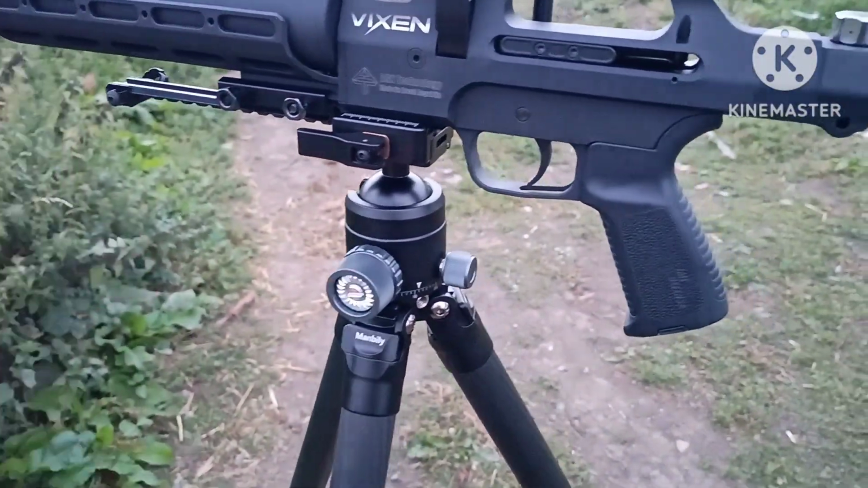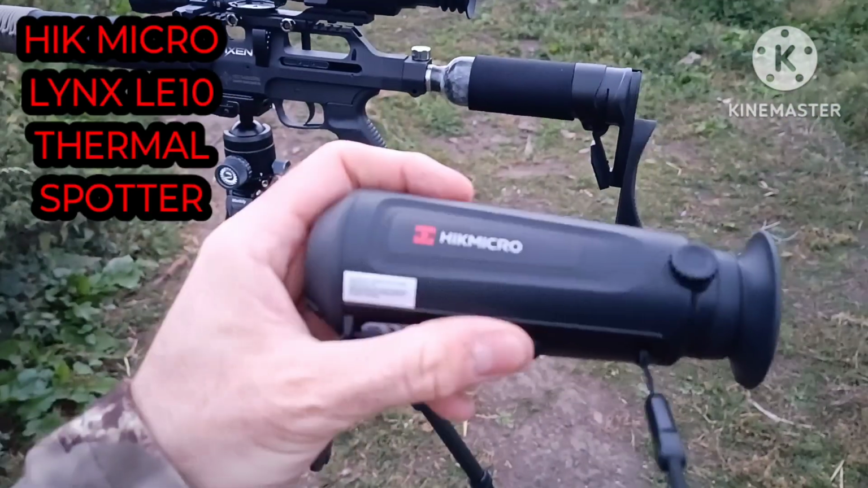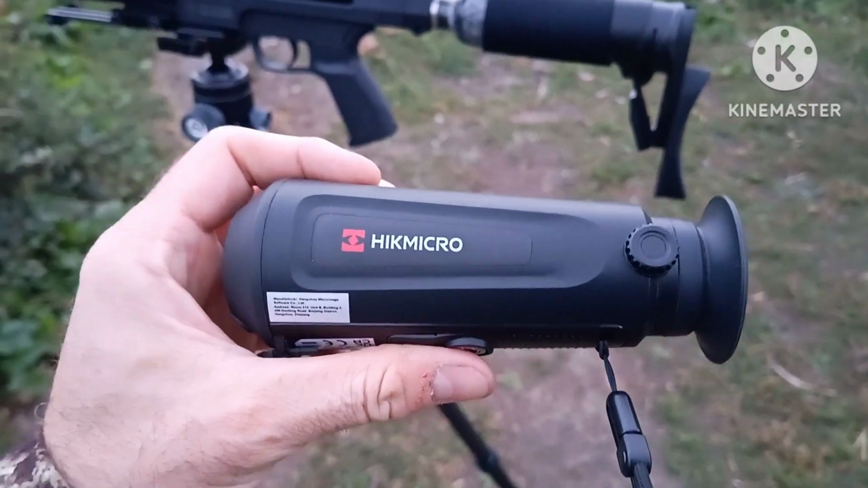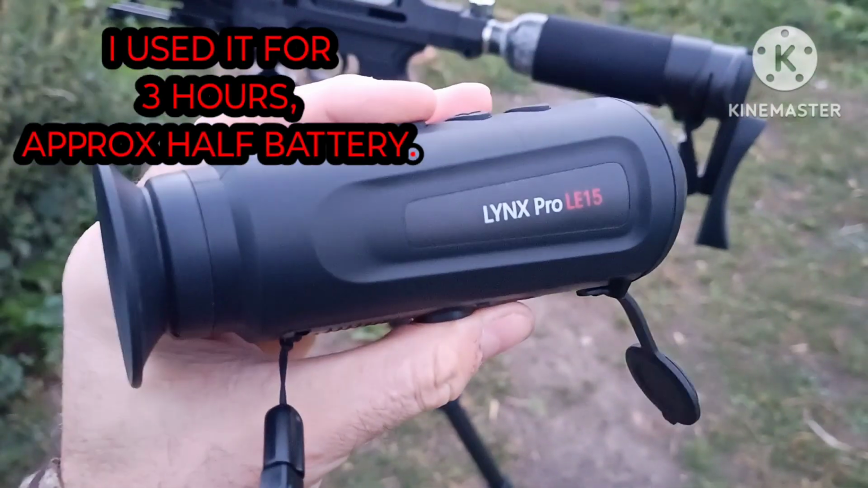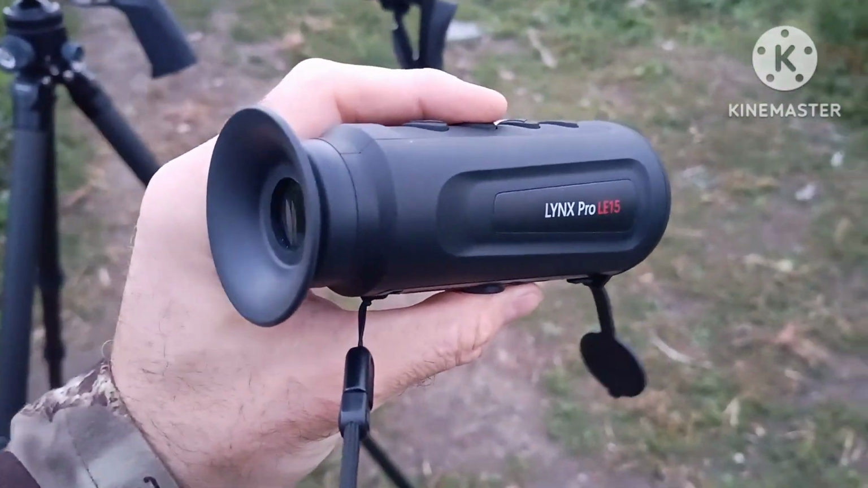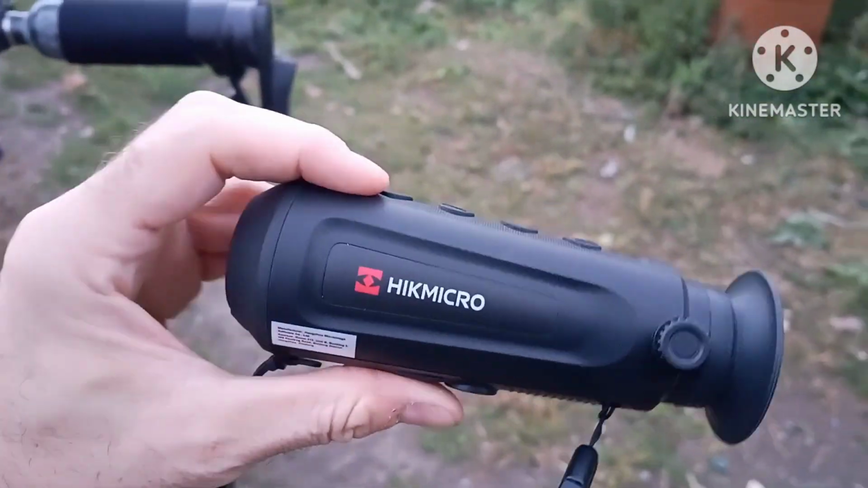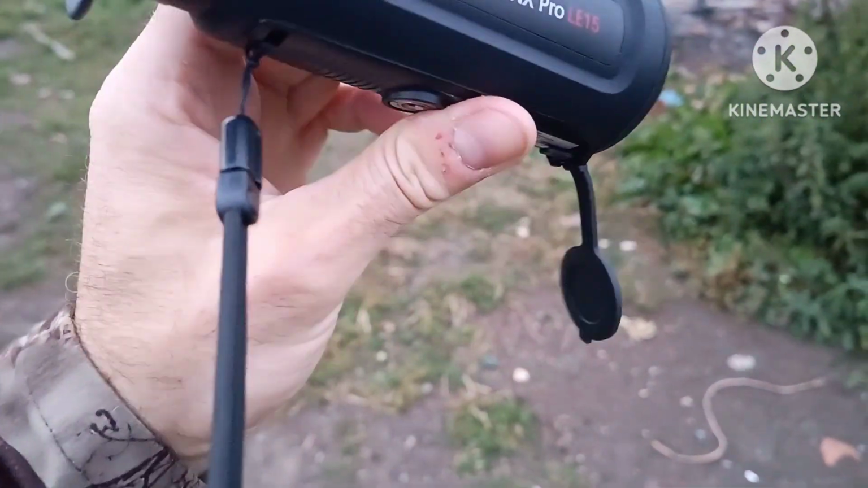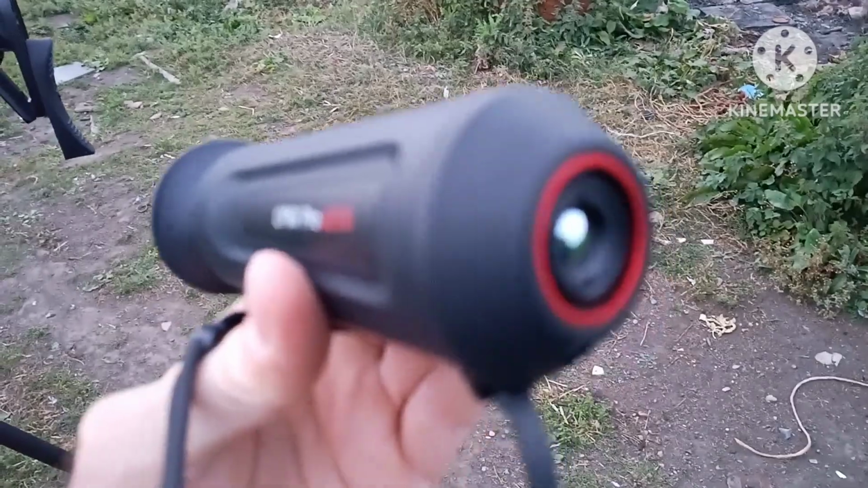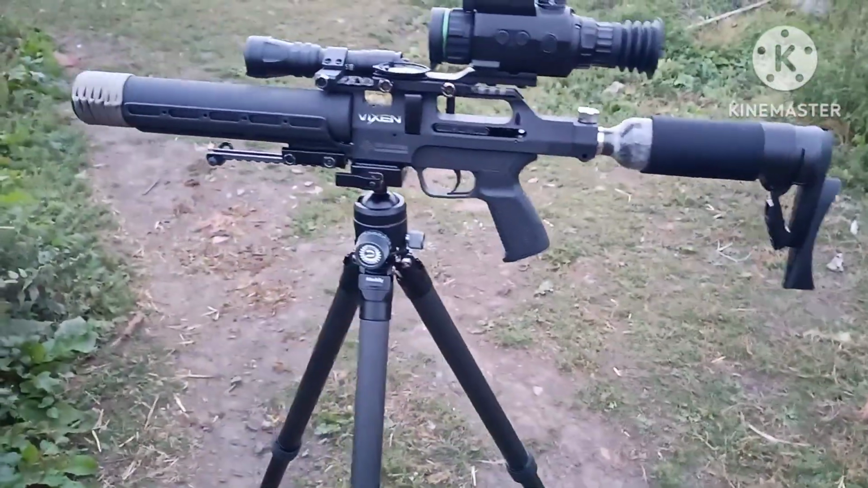Right, the next thing, I've got this. It is a Lynx LE10. It says LE15 on the side, but I think it's a bit of a factory second, if I'm honest with you, because it is actually a 10. So this is the first time I've ever used a thermal spotter when I've been out and about shooting rats or anything, so I'm really intrigued to see how this is going to perform. Anyway, guys, that's enough of me talking crap.